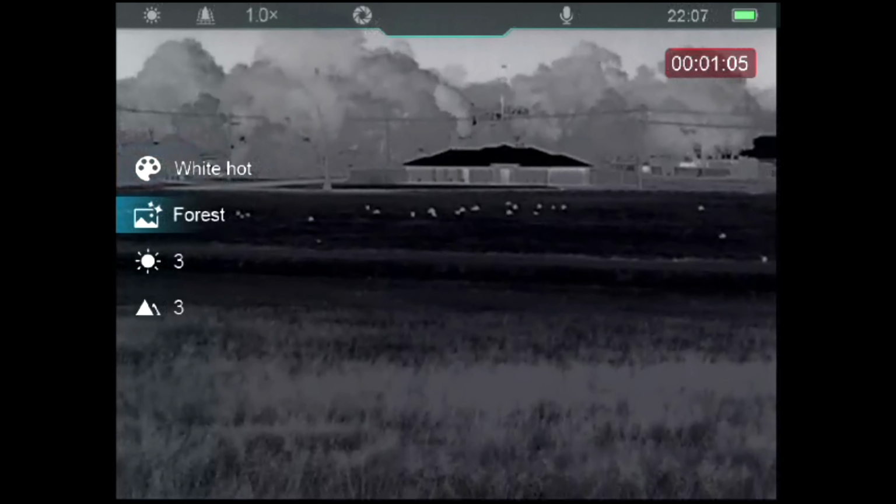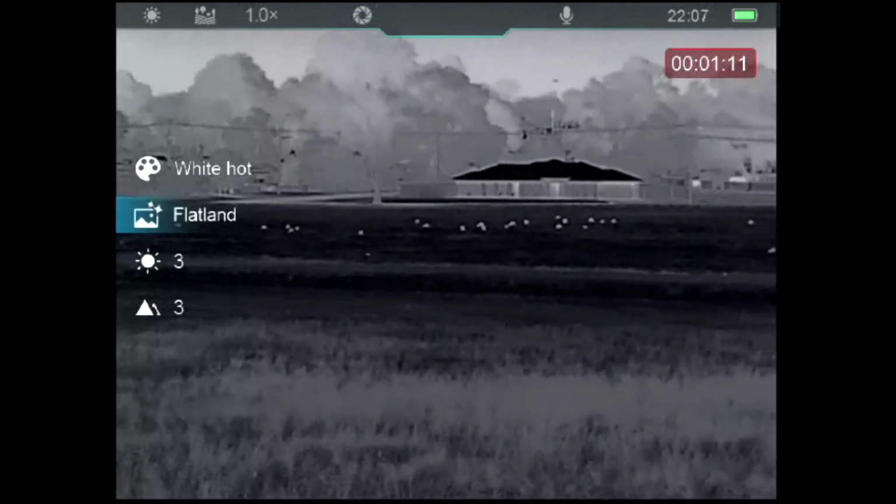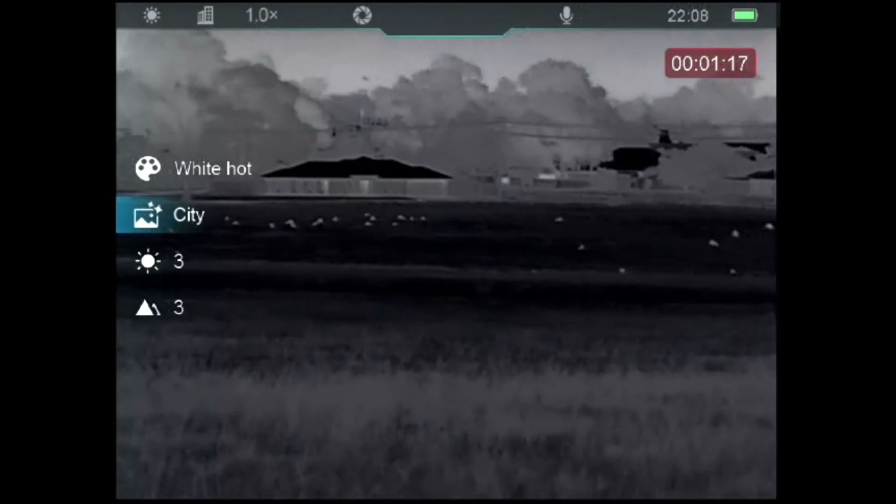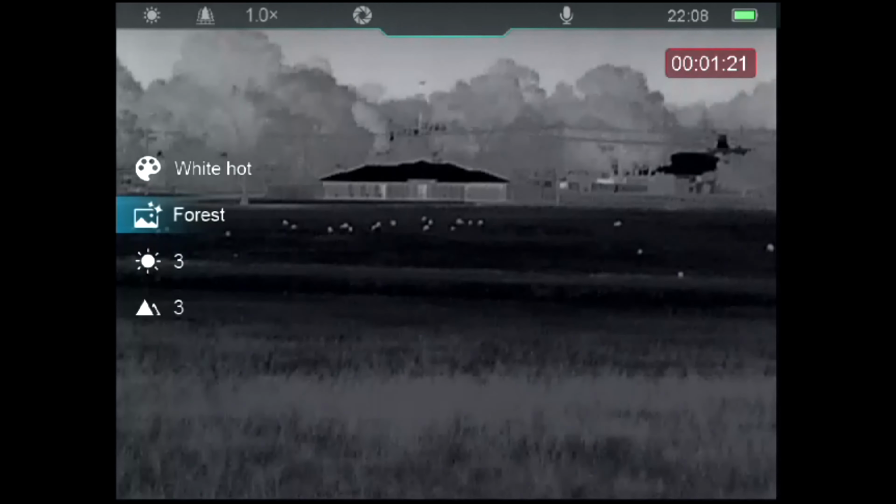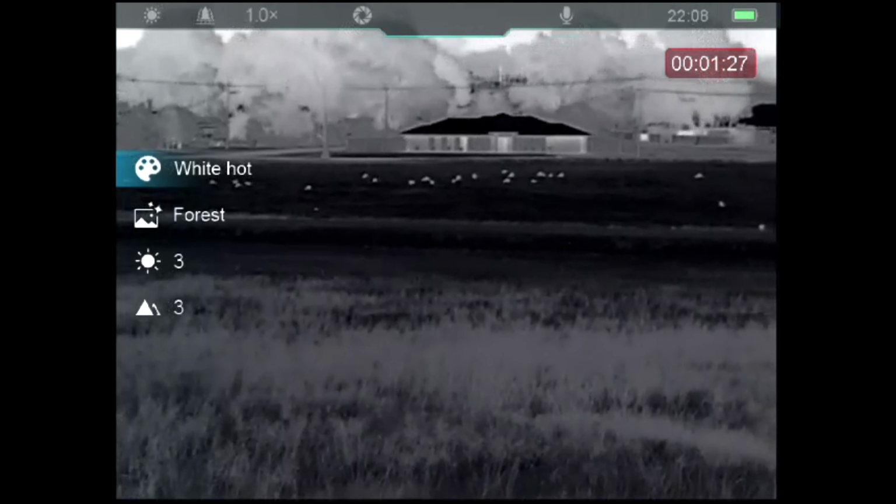Now what we'll do is, while we're in here, we'll go to 3 presets. Okay, that's flatland, that's focus. Focus sort of gives you a hyper sharp spot in the middle, and city, and back to forest. That seems to be a good all-rounder for me. And besides that, it's just brightness and sharpness.